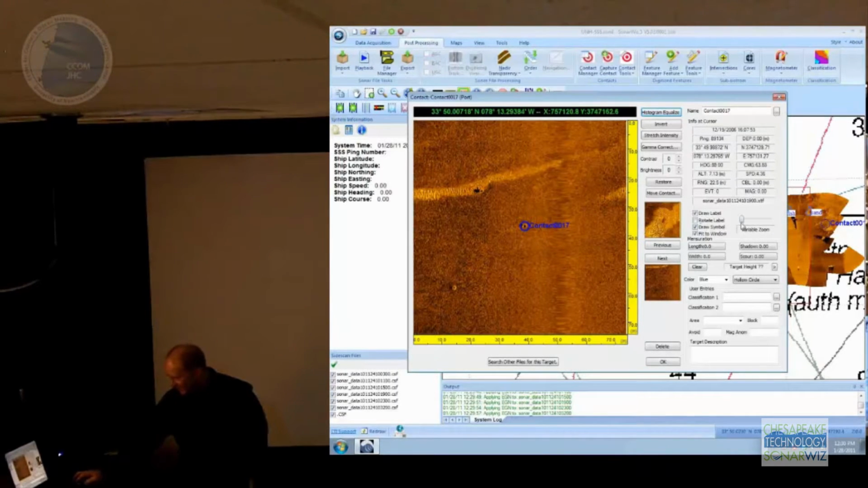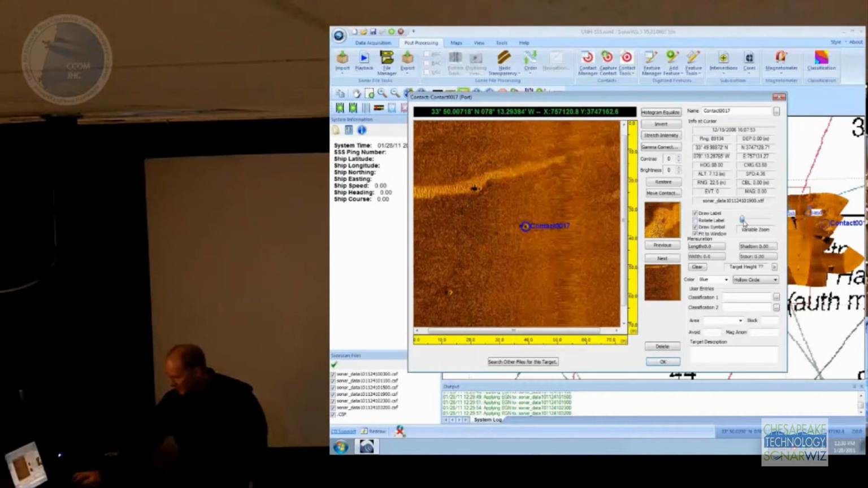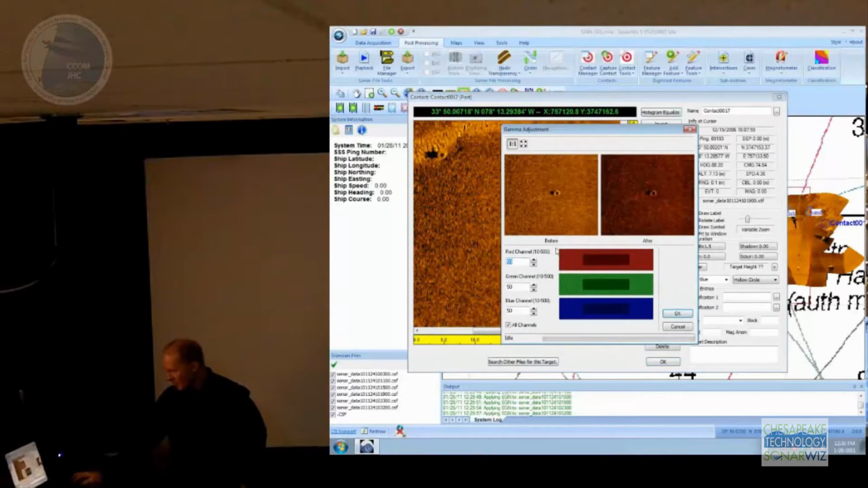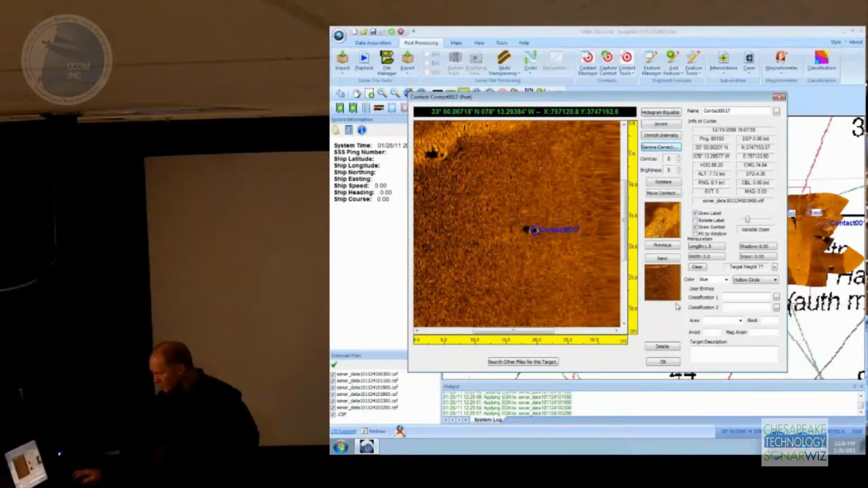You can see this is a tire. You can zoom in on that tire. I think that's a tire. And you can measure it. This is kind of the obvious stuff that you think you probably want to do. There is some basic image processing that you can do. There's a gamma correction function, so you can grab each of the color channels and edit that as well.